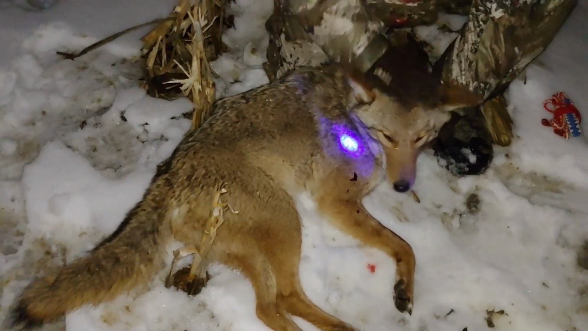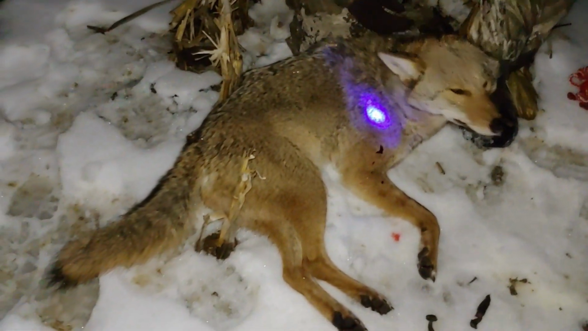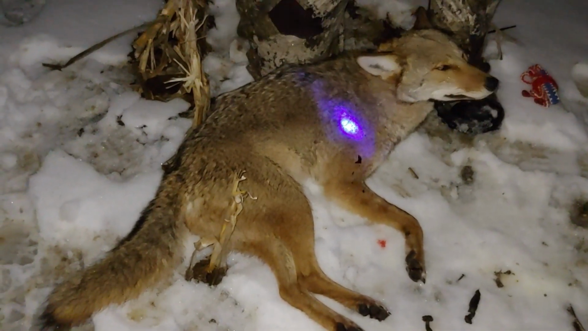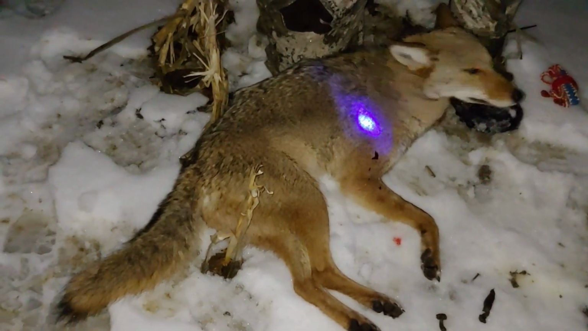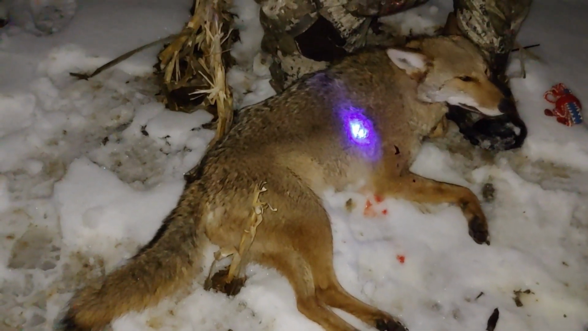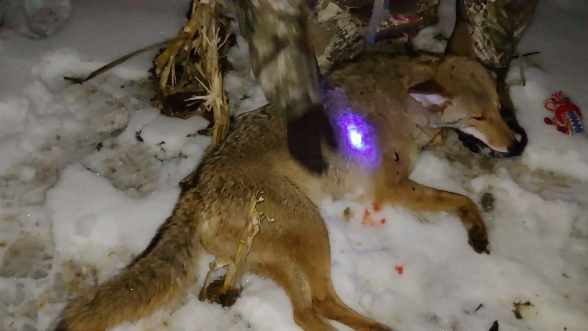Big male, big head. The taxidermist wants one to do a display with, so this might be it. He's pretty nice. But yeah, we might actually put this one on the scale. We haven't weighed one in a while. So yeah, it's a pretty big dog. Let's exit there. Why don't you pick that up?